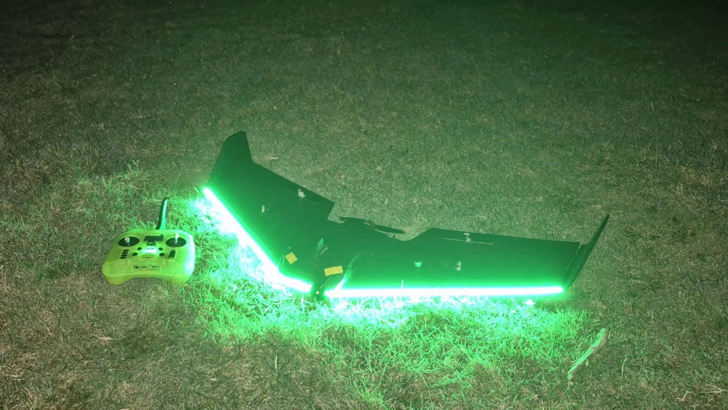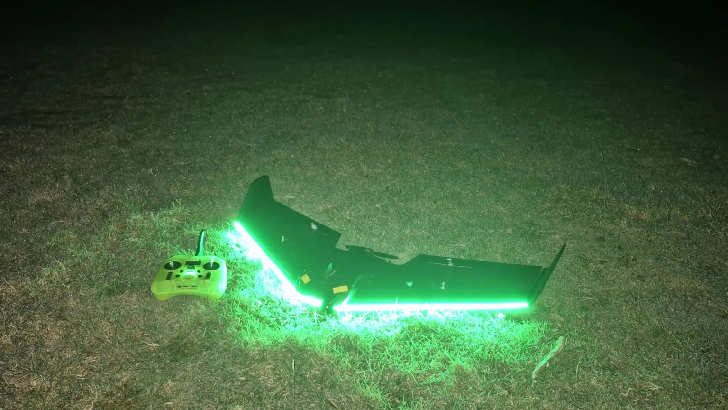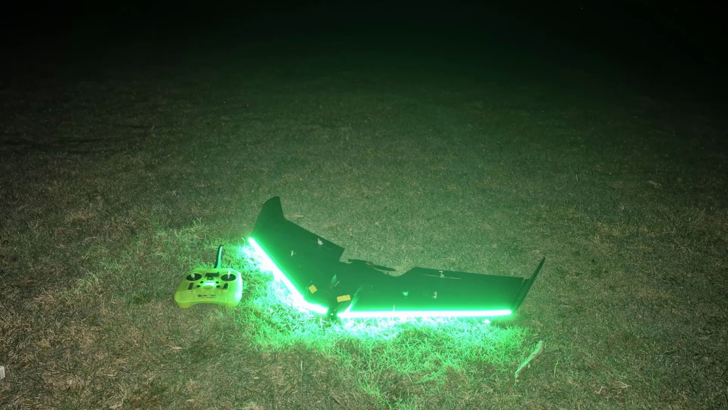So hopefully these two flights I've just shown you here go to show you just how good the Caddx Infra camera is. It was a much darker location than the place I featured in my previous flight, but I still had absolutely no problems flying whatsoever.